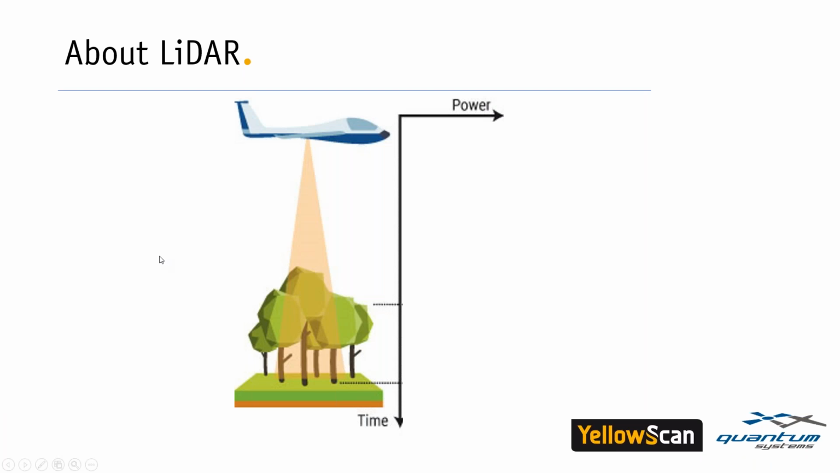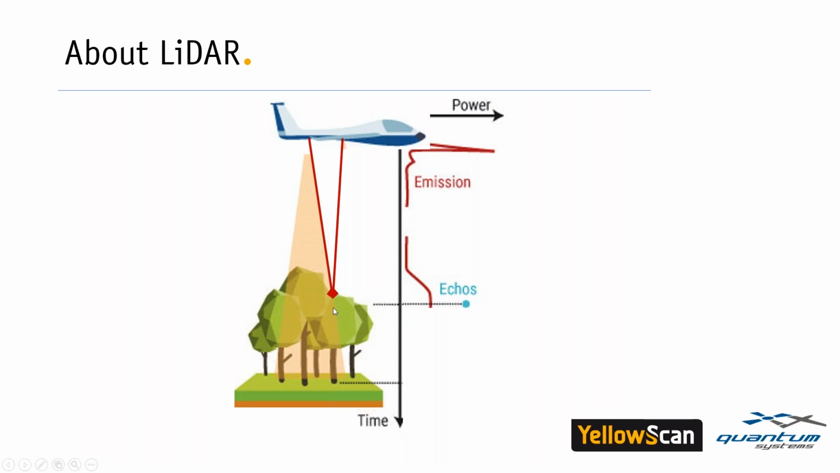So a LiDAR is a bit like a radar or a sonar, but instead of a radio wave or a sonic wave, we send a light wave, which is also called a laser. So the laser runs from the sensor and it gets reflected on an object, here at the top of a tree, and it's sent back to the sensor, and we receive what we call an echo.